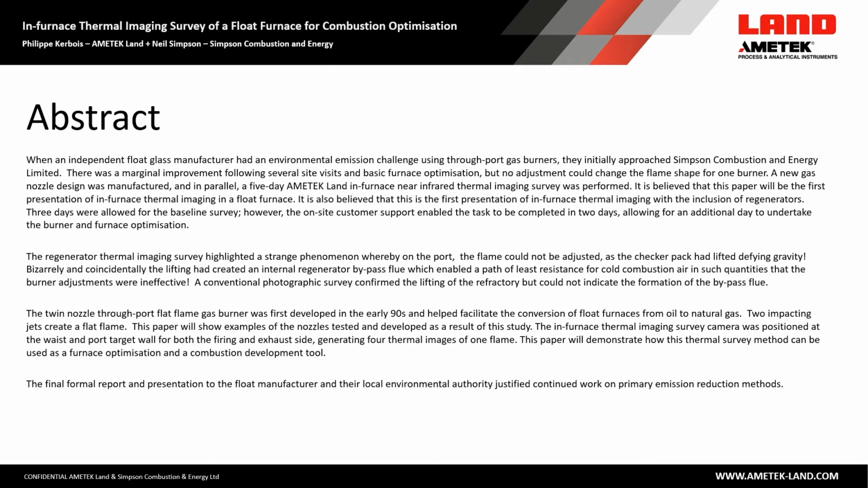The regenerator thermal imaging survey highlighted a strange phenomenon whereby on one port, the flame could not be adjusted. A conventional photographic survey confirmed the lifting of the refractory but could not indicate the formation of the bypass flow. This paper will demonstrate how this thermal survey method can be used as a furnace optimization and combustion development tool. The final report and presentation to the float manufacturer and their local environmental authority justified continued work on primary emission reduction methods as well.